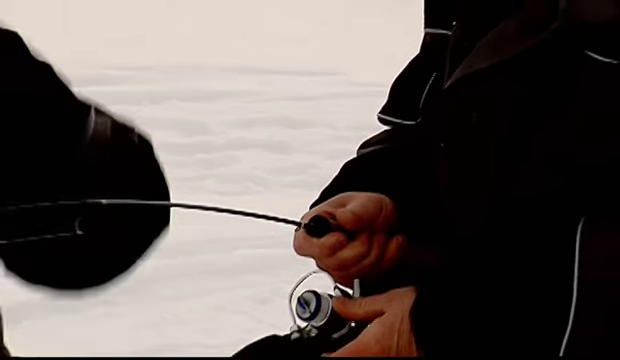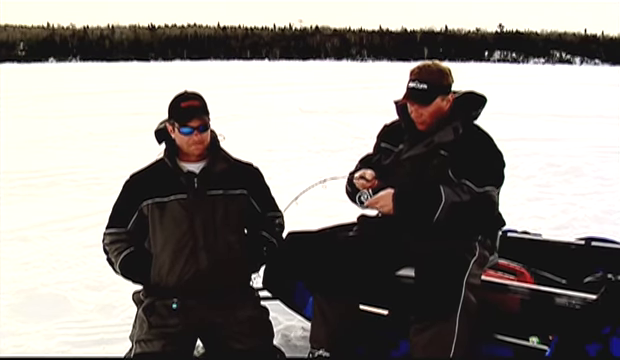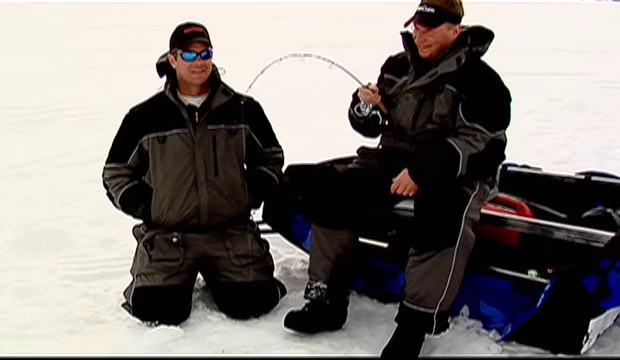Now, you're running 8-pound test, right? Yep. 8-pound Berkley Vanish, fluorocarbon. The nice thing is every one of these is a true trophy. I mean, think how lucky we are. Every time you see one on the screen, you know that's a trophy. It doesn't get any better.